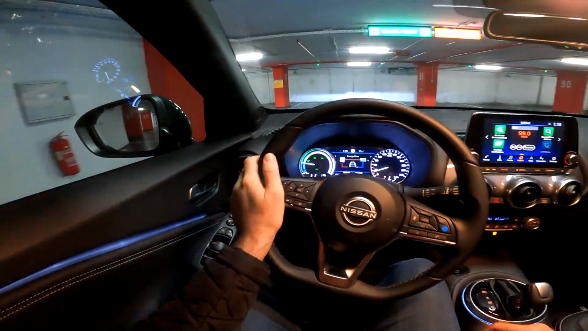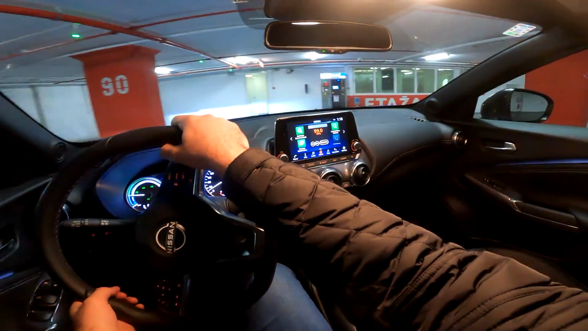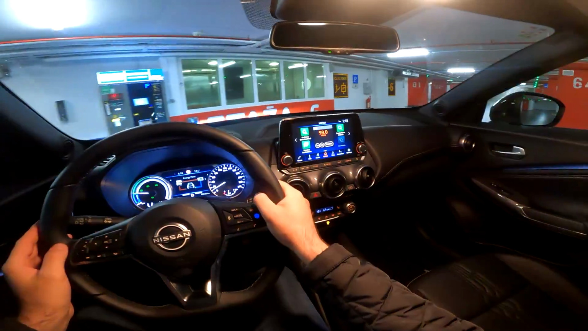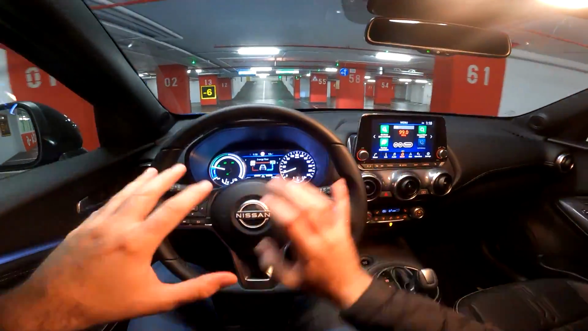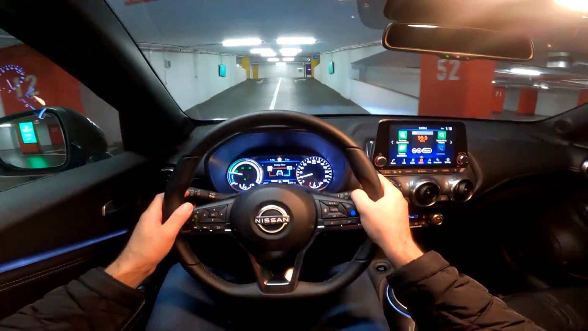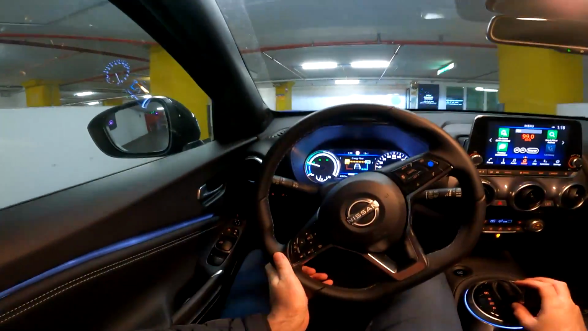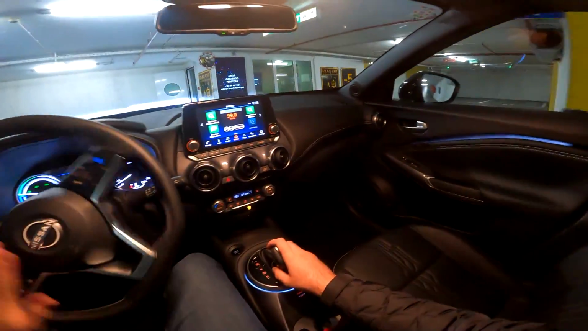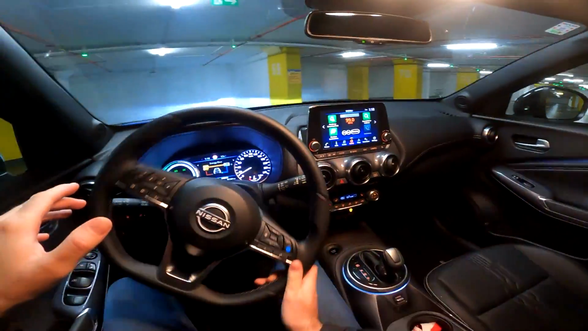So here we have a hybrid, and let's start with the specs. This car has the electric motor, of course, as well as the petrol engine. Petrol engine is the 69 kilowatt petrol engine made specifically for this hybrid configuration. And then the electric motor, a 36 kilowatt electric motor, and you also get a 1.2 kilowatt hour battery. And so this is the self-charging hybrid.